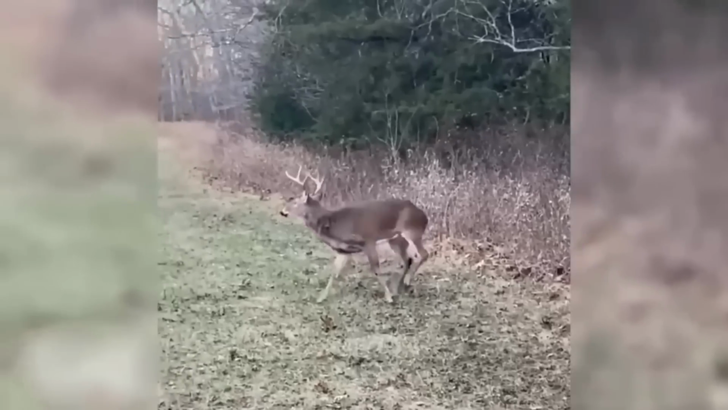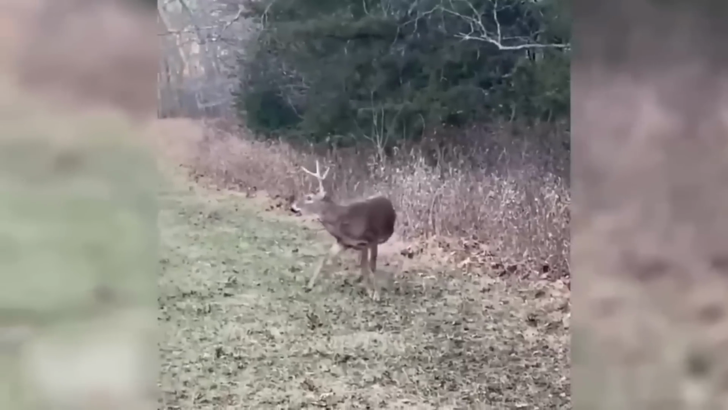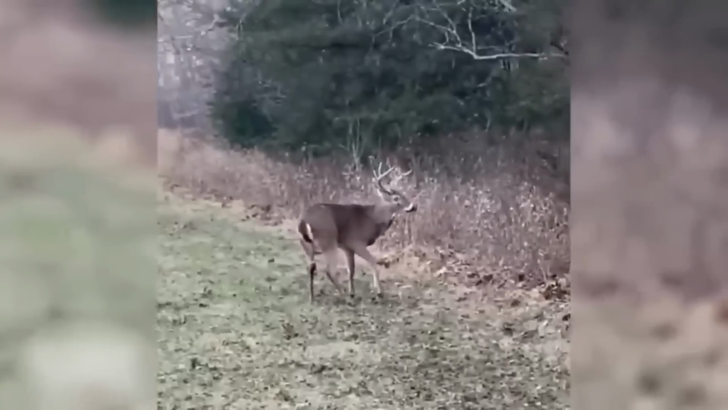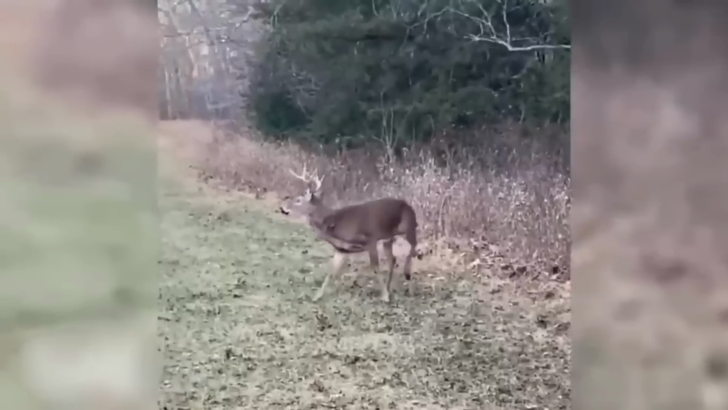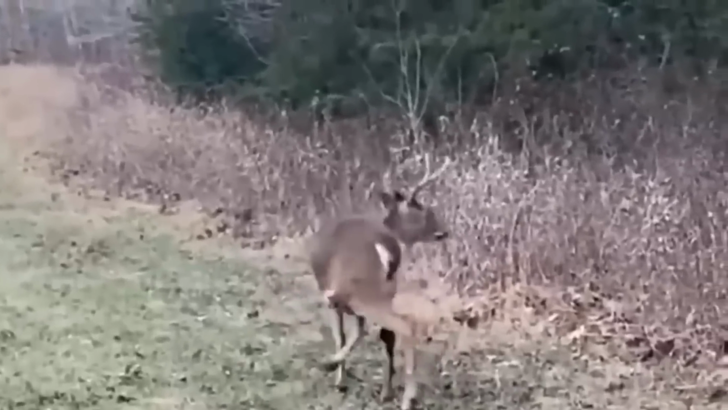A poster captures this alarming sight on a hike in the woods. A deer displays uncharacteristic behavior, turning in circles. A couple of centuries ago, a sighting like this would warrant claims of possession or witchcraft. There are a few possibilities, but it seems that it's something worse.